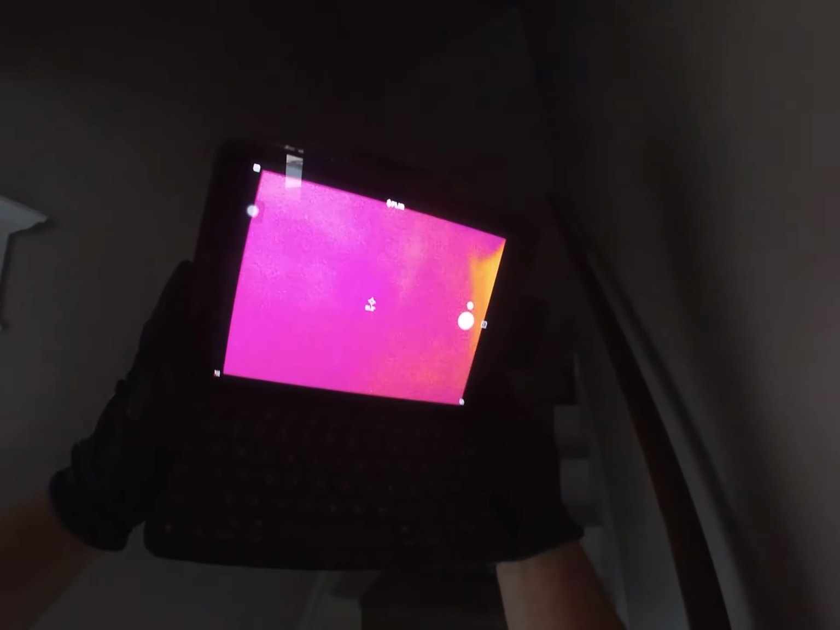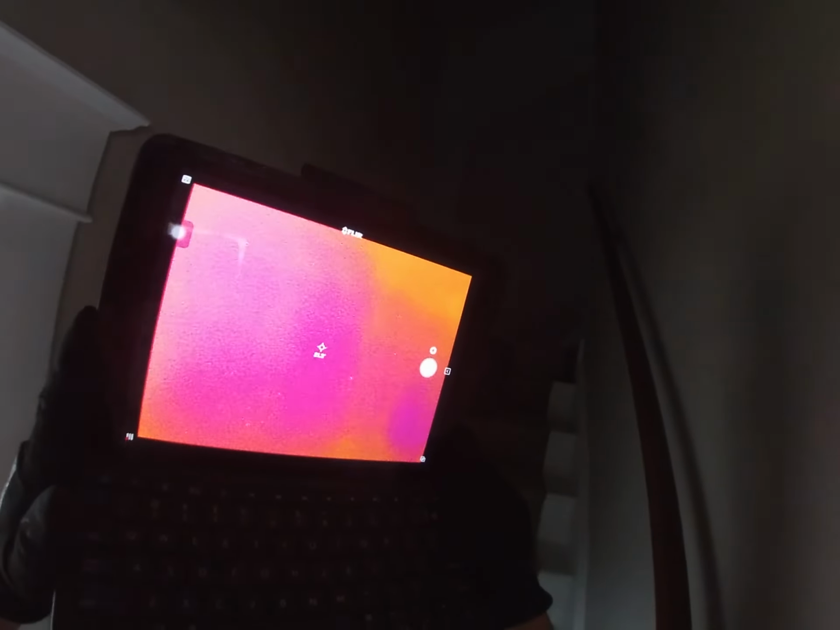Like, that's all a pretty nice orange consistency. When we go down here, we can see that just flush with the top of this window, there are some darker blues in there. And it could just be something that when the original builders were insulating the part of the wall, maybe this part wasn't quite insulated properly, and that may be why we're having problems here in specific. But overall, I'm not overly disappointed with what I can see with this wall.